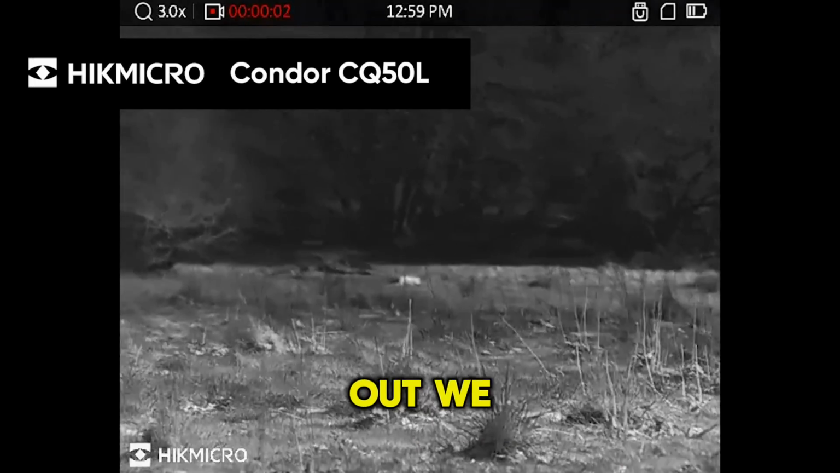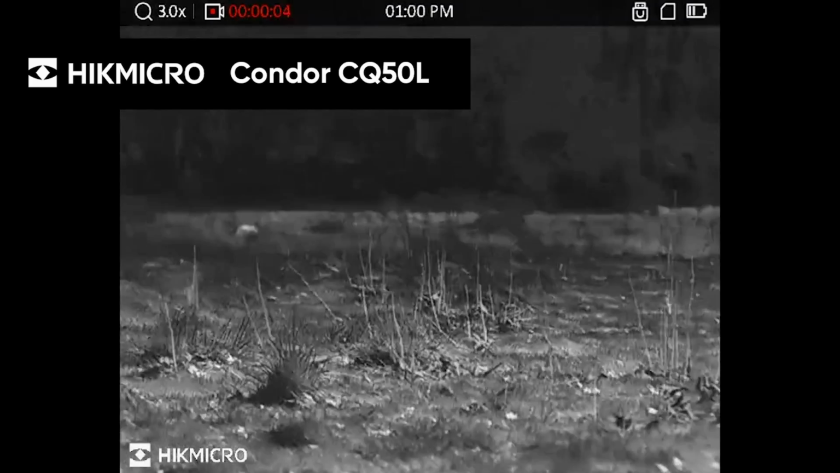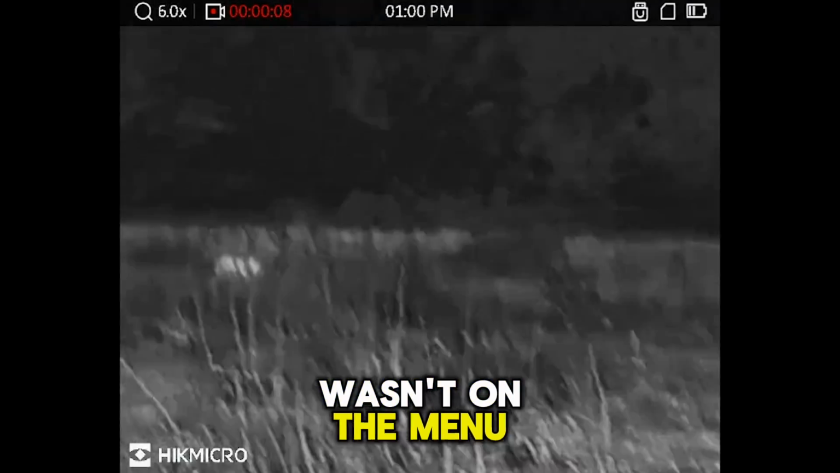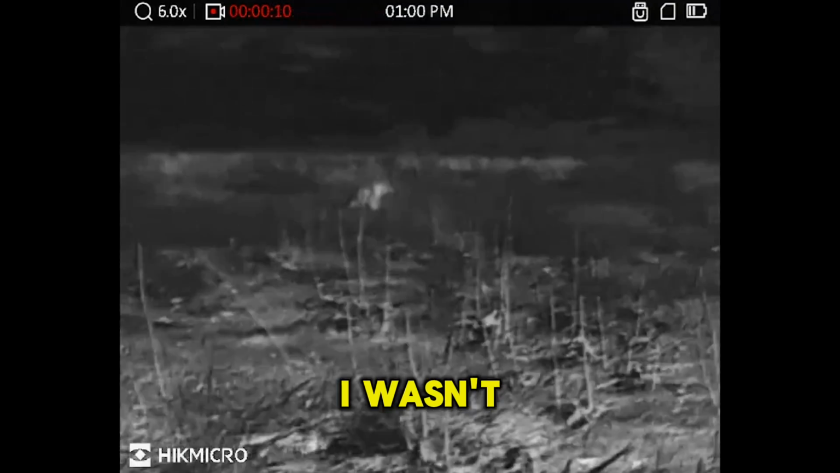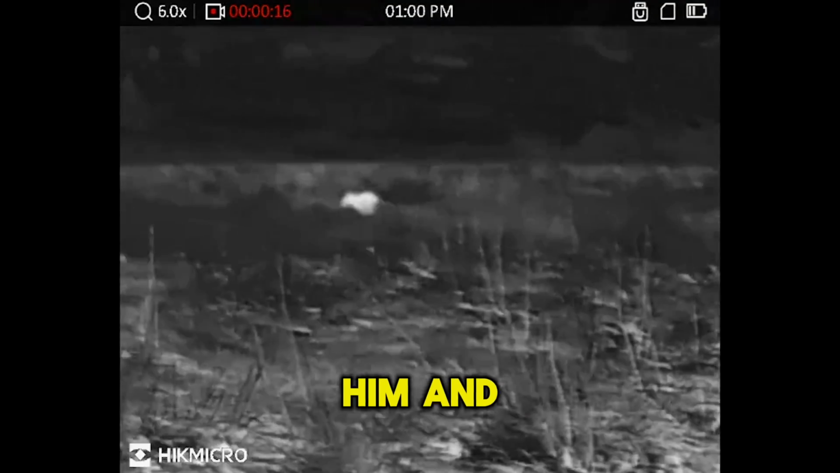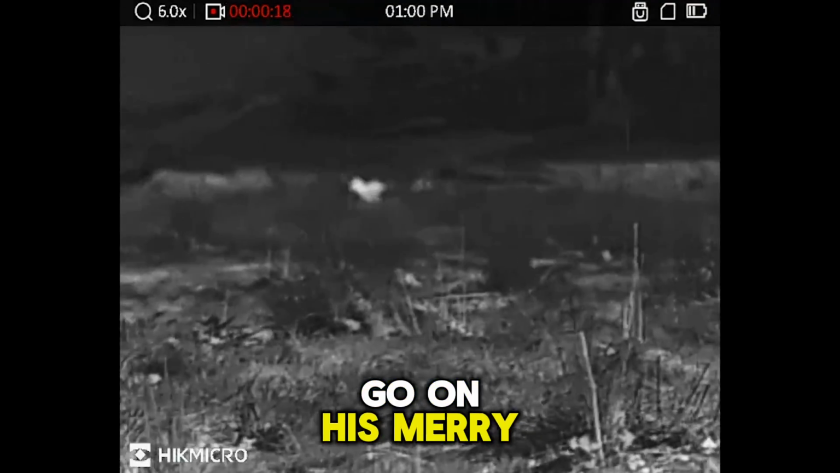Now on our way out we did spot this Charlie, but as he wasn't on the menu today, I wasn't going to take a shot and disturb any deer that were about, so I just filmed him and let him go on his merry way.